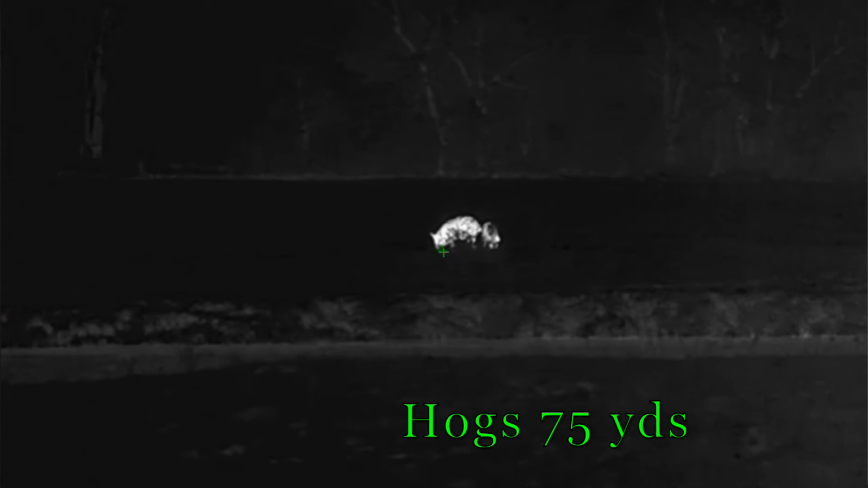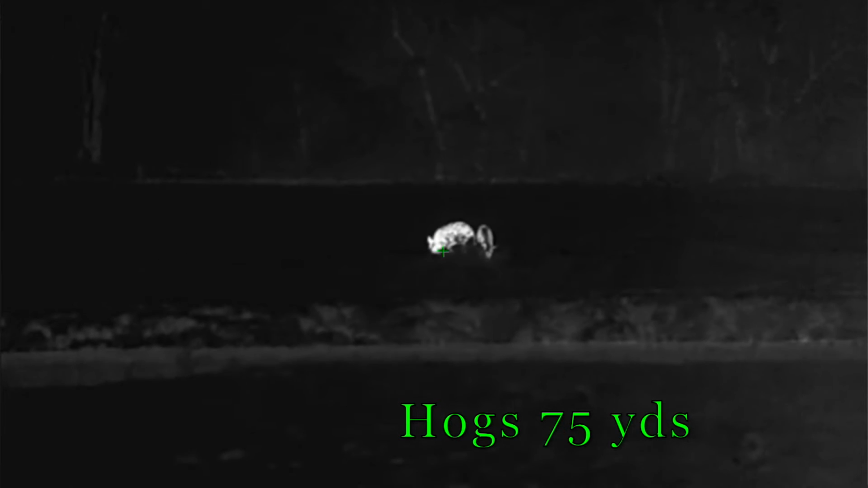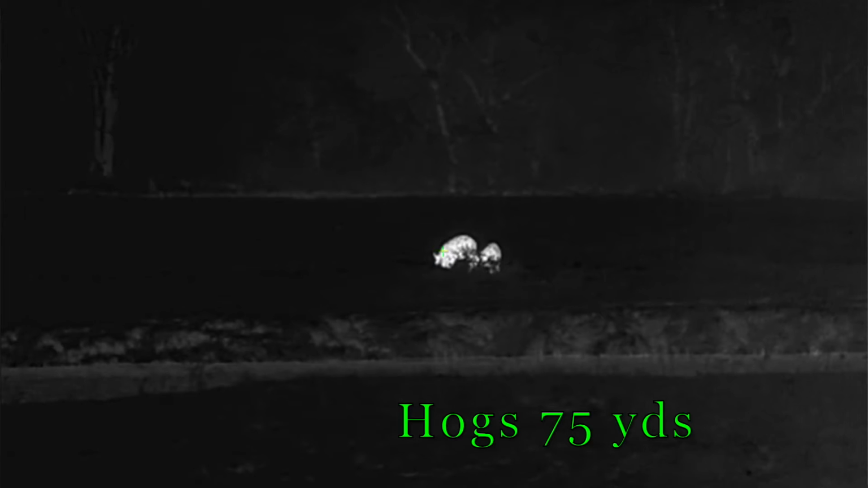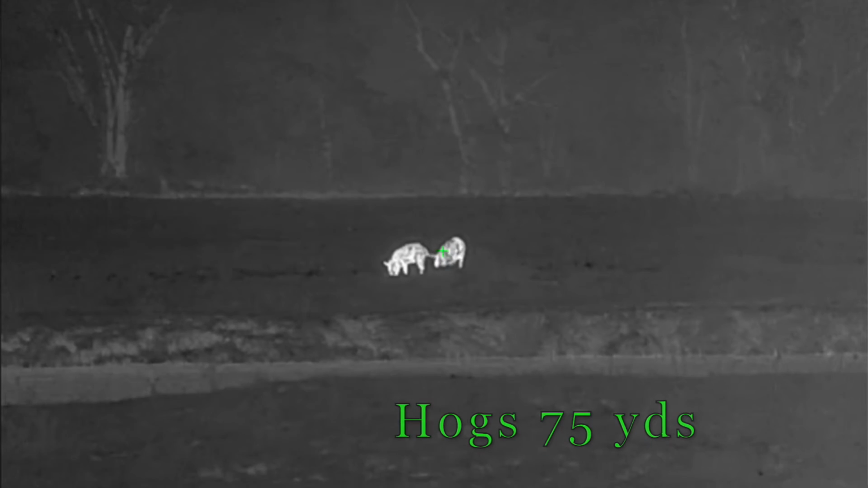If I was looking at 2 scopes and they were the same price and had the same image quality, and one had a 5-year warranty and one had a 3-year warranty, I really would be leaning towards the one that had the 5-year, just because it gives me 2 more years, or 3 more years, or 4 more years, whatever the other warranty is. It gives you more insurance on knowing that you're taken care of.